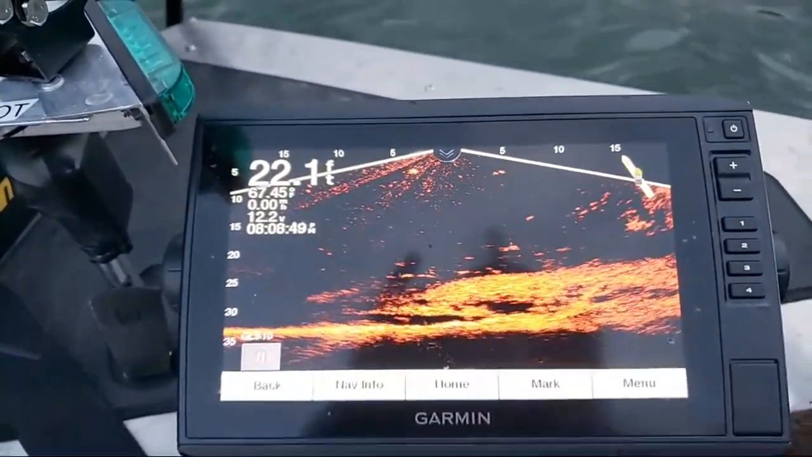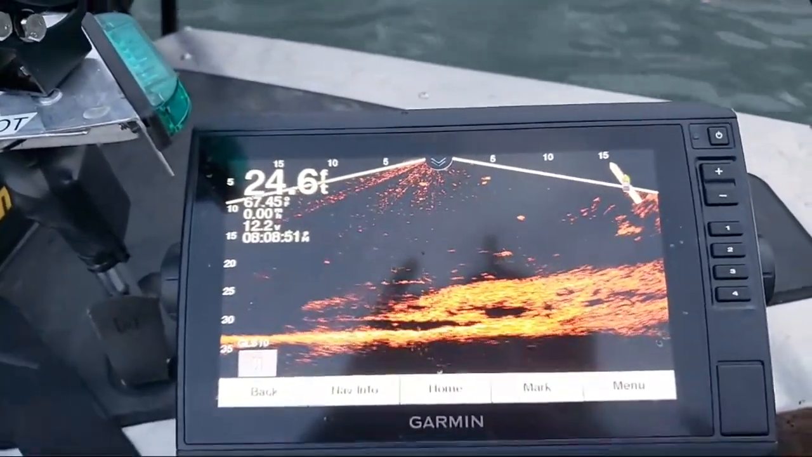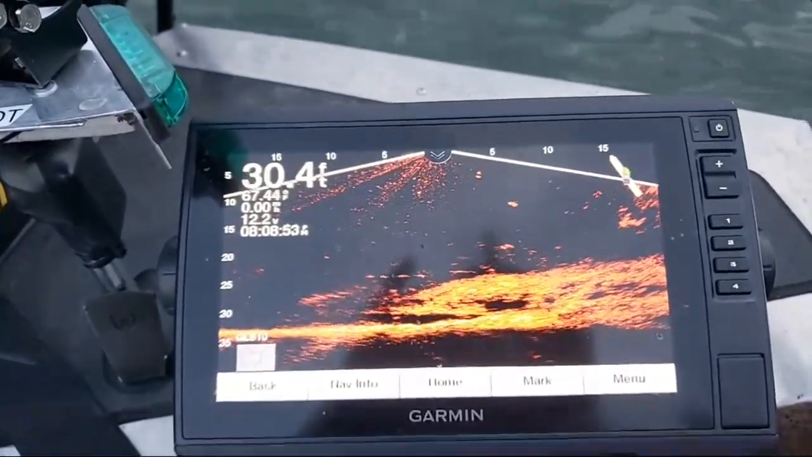I know it's fishing trying to hold this phone. What's up, Bree? I wish Bree could be my camera person right now.